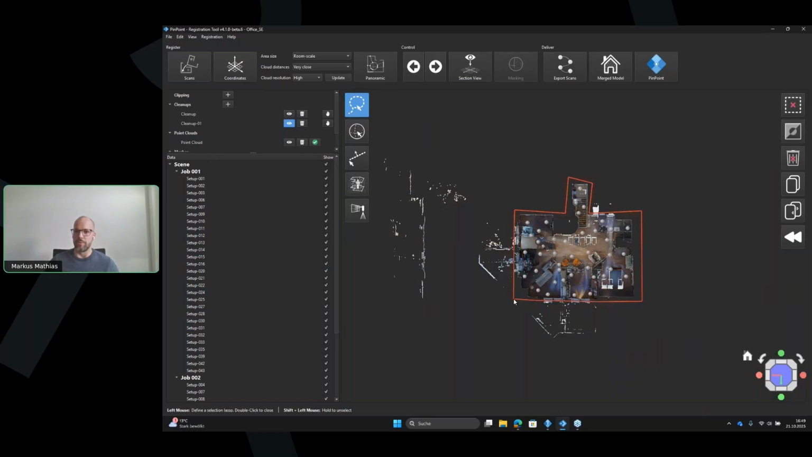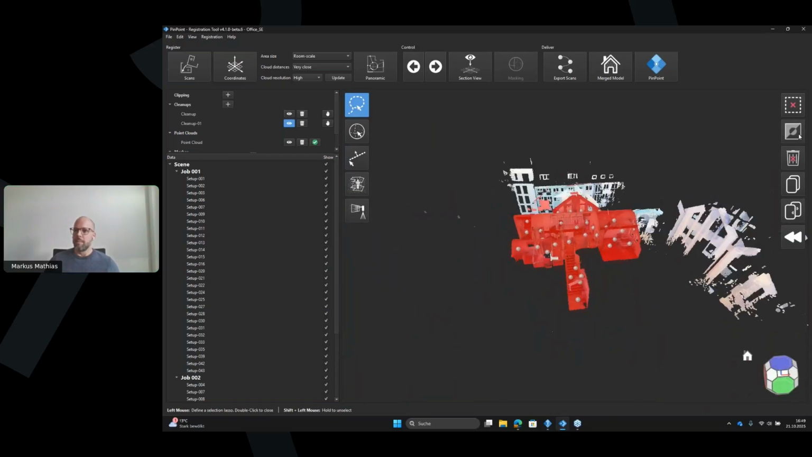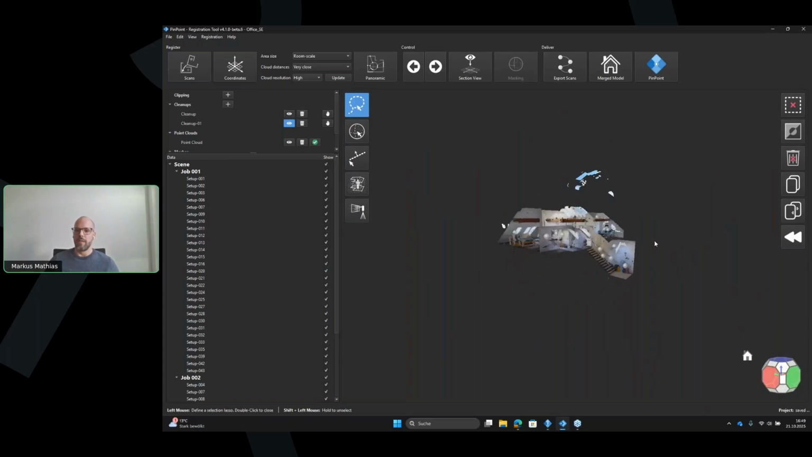So I do it quite rough. I would change to the perspective view again, and you see that the building is now marked, but of course I want to remove the exterior of the building, and I can just hit the trash bin and it will be gone. And then I will just stay in the tool and do further little cleanups.